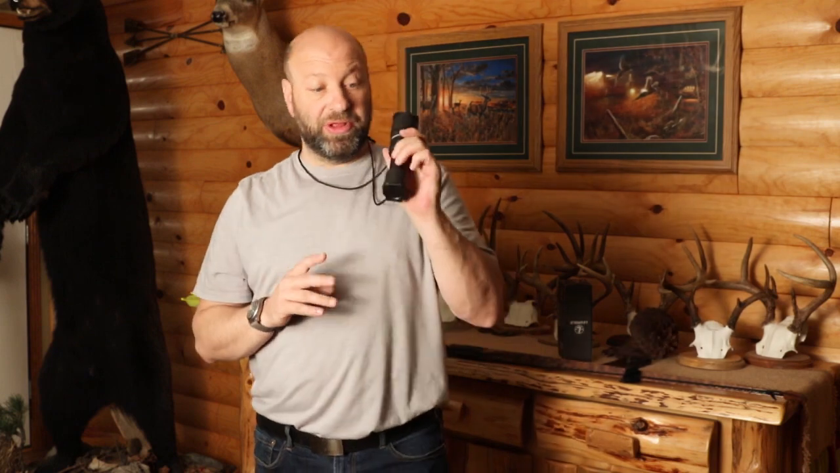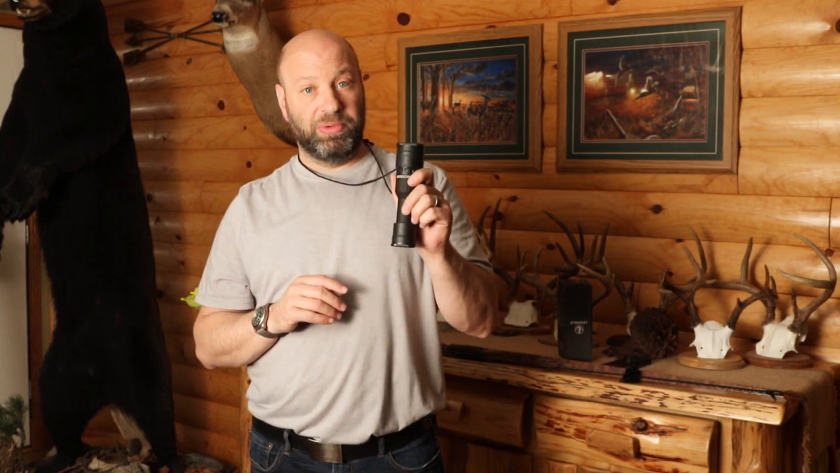This is just me holding my cell phone right on this scope for you to see, so it's not high tech. And I promise you, what you see on my cell phone camera is nowhere near as good as it is when you're actually looking through this. This thing is incredible. And will it help recover a lot of animals? Yes, I do believe it will.